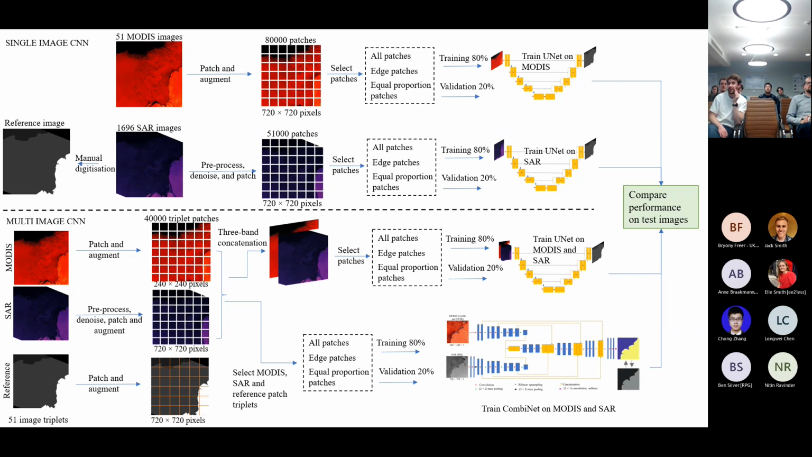The only thing to bear in mind with this was that I had to resize this SAR image so that it had the same spatial resolution as the MODIS before the patching took place, so that each patch covered the same spatial extent. And then the second route was this CombiNet idea. So I developed this novel neural network architecture, which is very similar to the UNet architecture, which I'll go into again in a second, but there are 2 encoder stages.